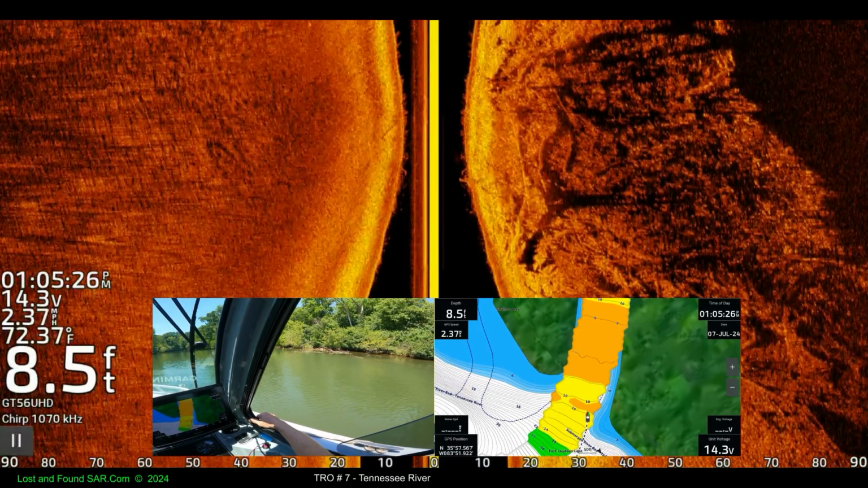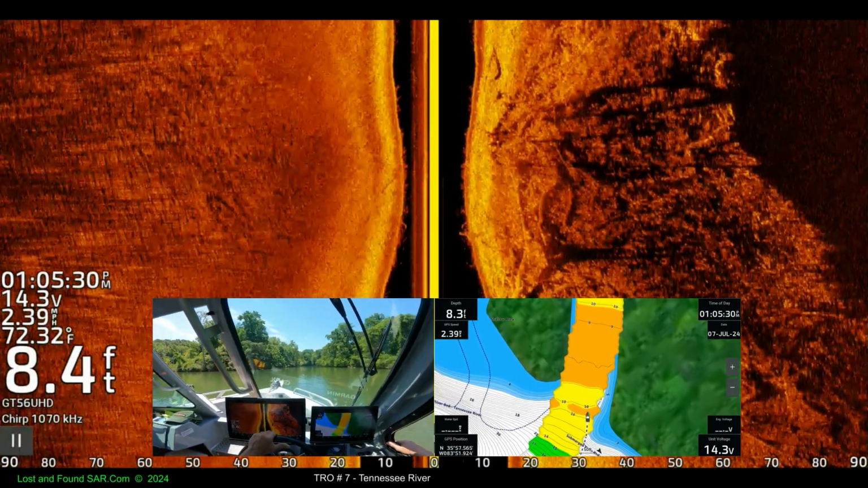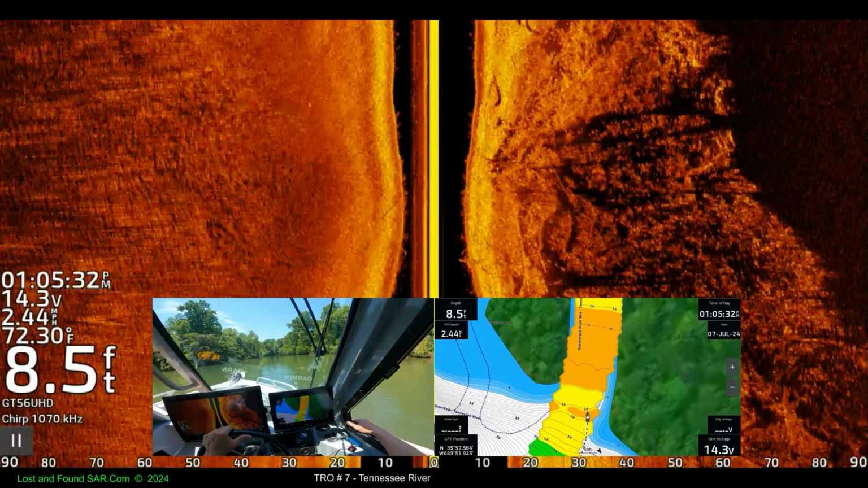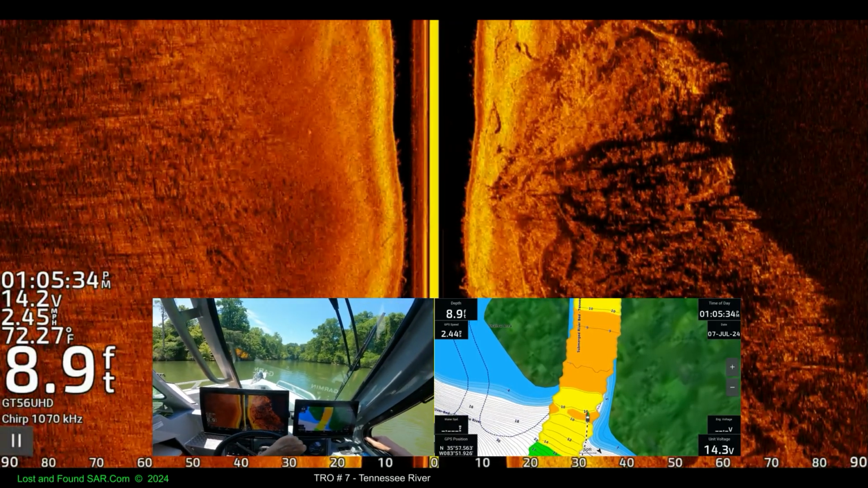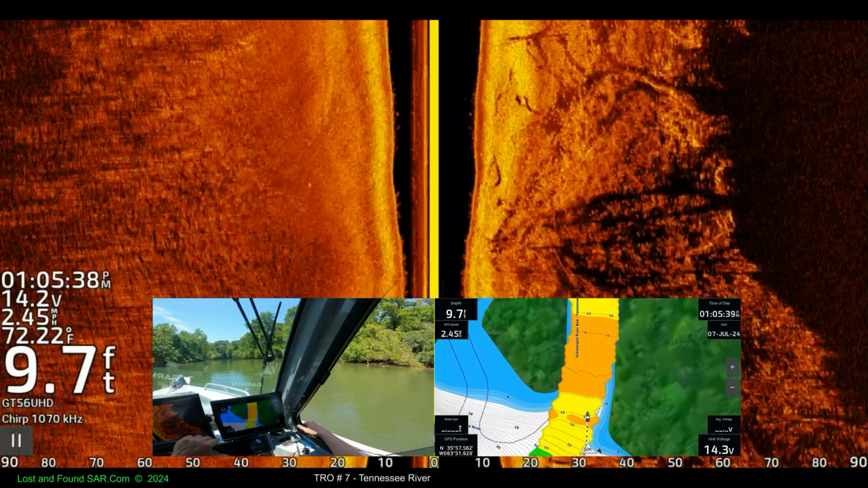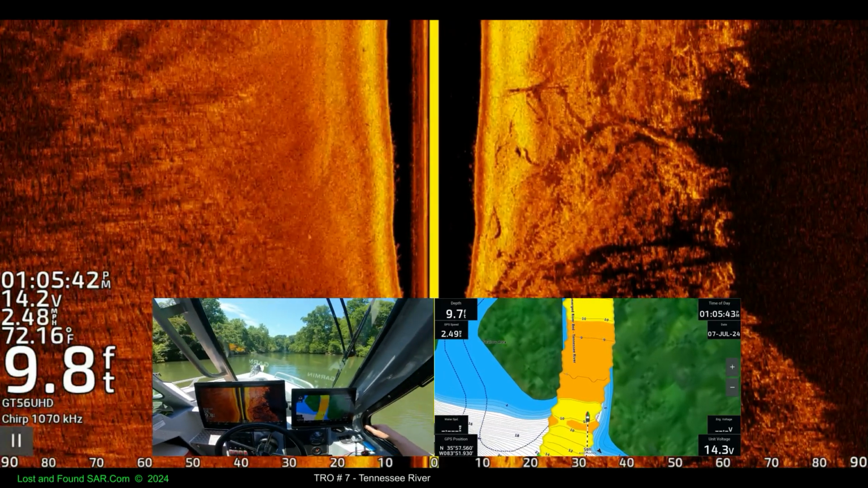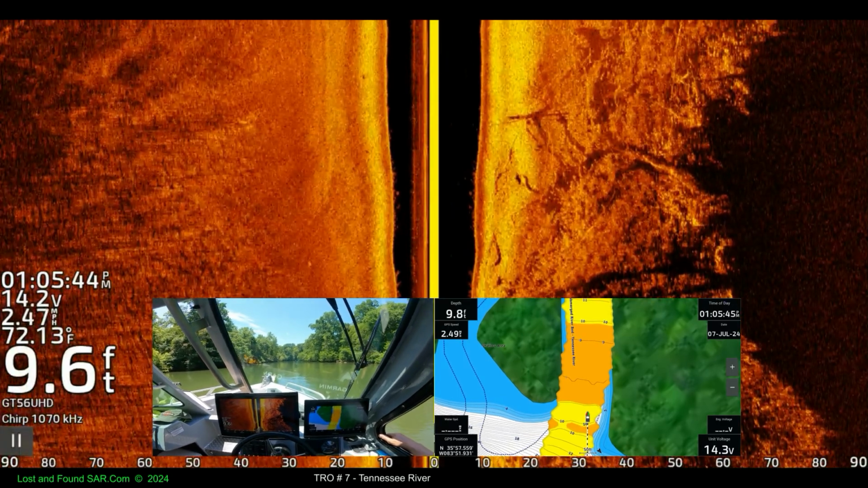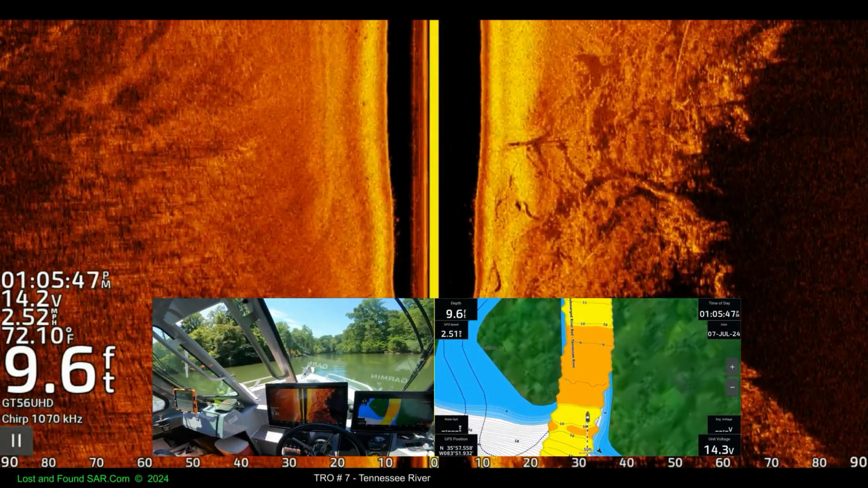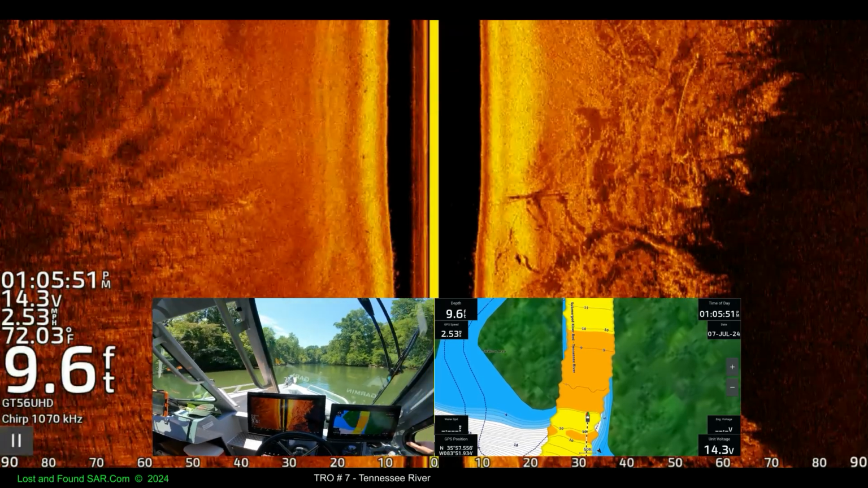I've never seen that. I believe it was higher before. Yeah, it's like it's lower. The tree's lower or the water's lower? I think the water's higher. That's my humble opinion. You can slow us down just a little bit. We're 2.5. If you hear any change at all.